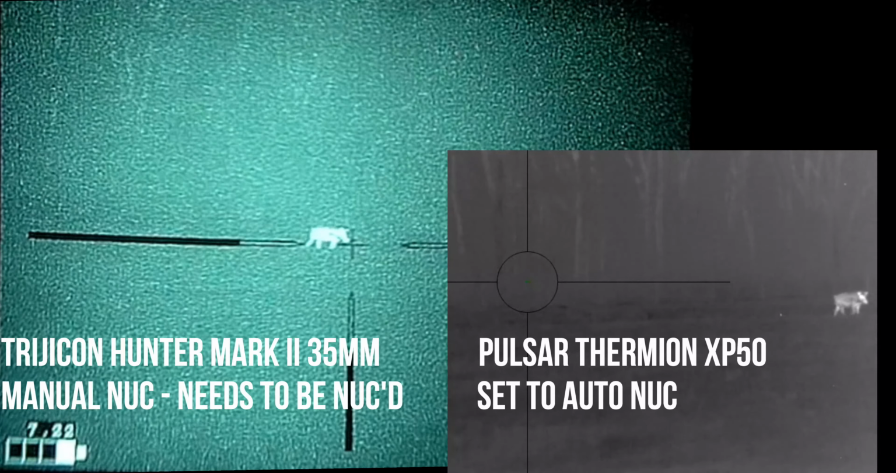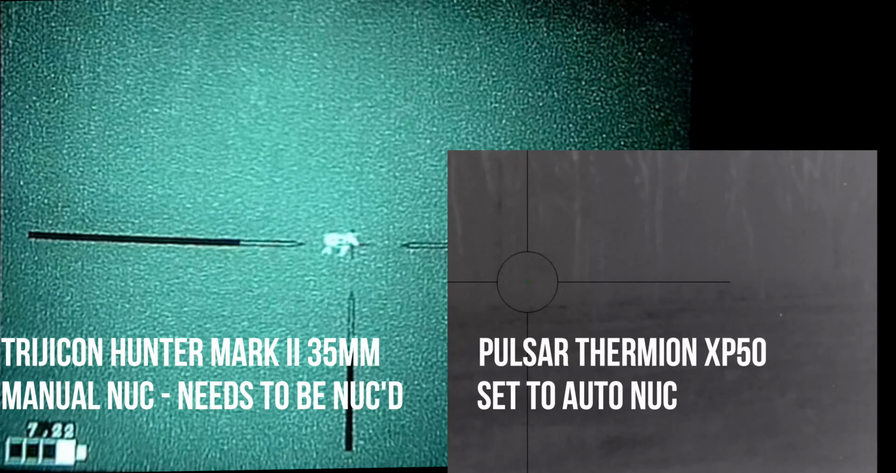Now, I say that, this is not a problem that I run into myself because I know how to run my gear. This is only stuff that happens whenever I hand my gear off to other people. And mind you, they're safe with the firearms, but they're just not familiar with all the intricacies of how to run this. Here comes the kill shot on this hog.